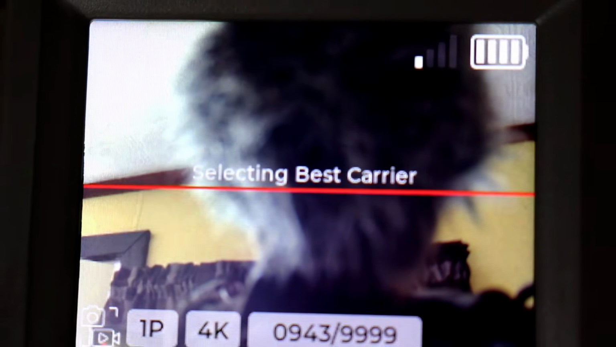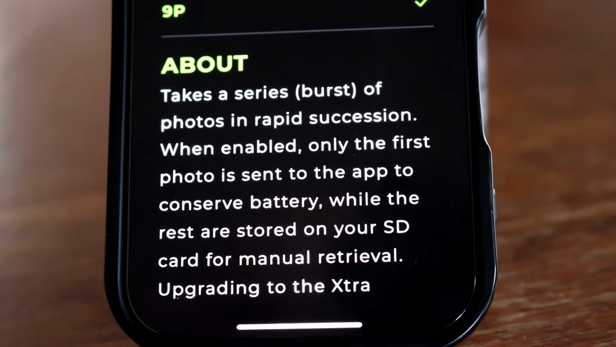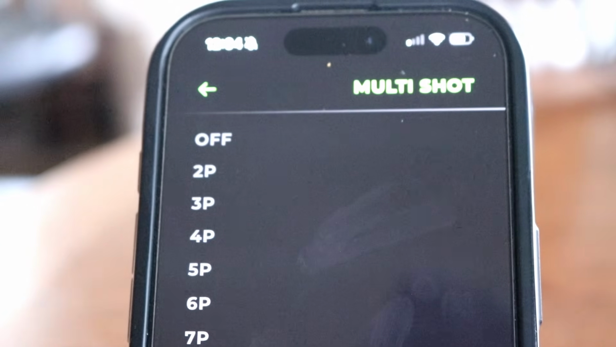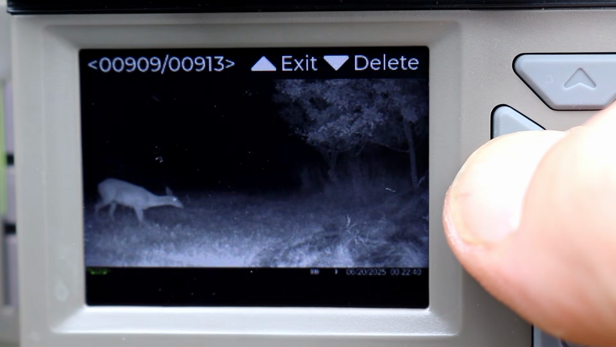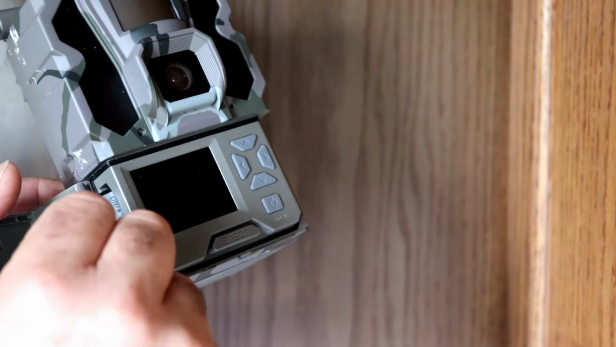This camera works with all major cellular carriers in the US, and the camera will automatically select the best signal in the area that you mount the camera. The new Ultra has a burst mode that will allow you to choose up to 9 photos in a burst. That's more than any previous Tactacam camera. The Ultra has internal SD for internal memory, but it also has an optional full-size SD port if you choose to use an SD card.